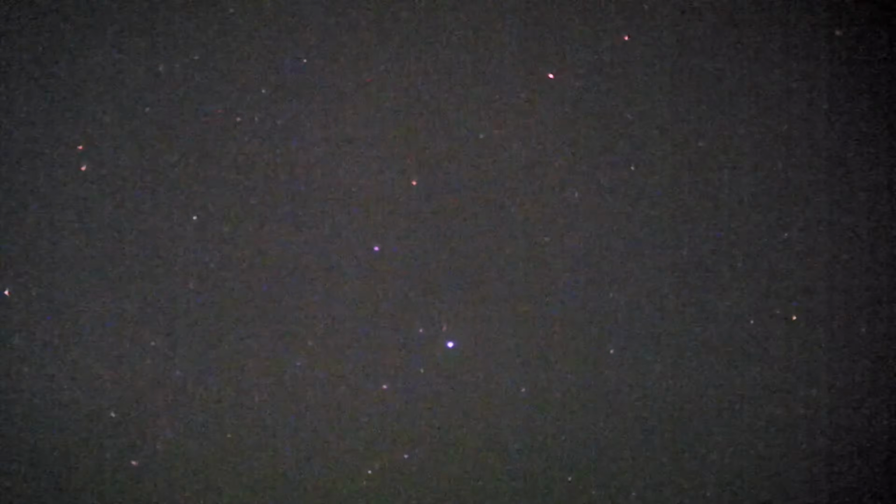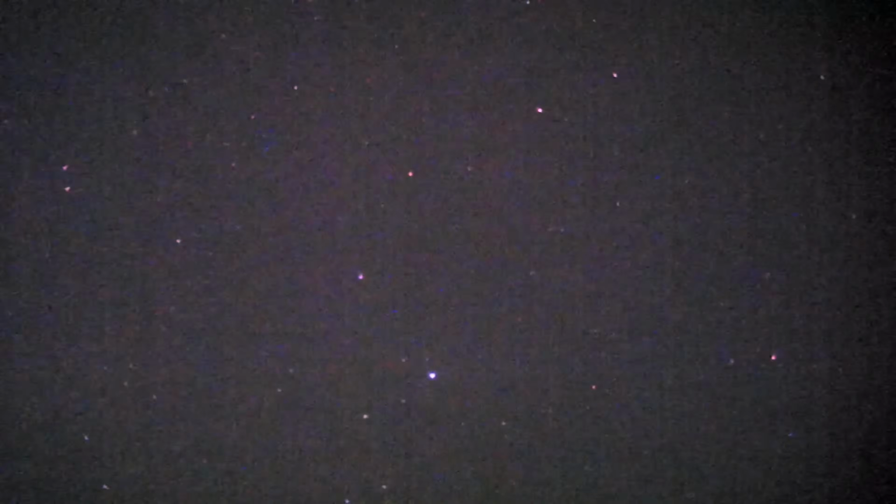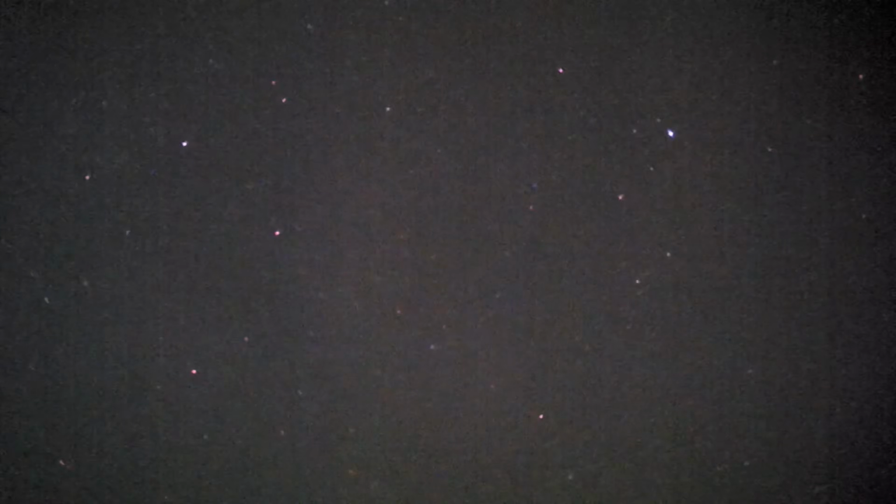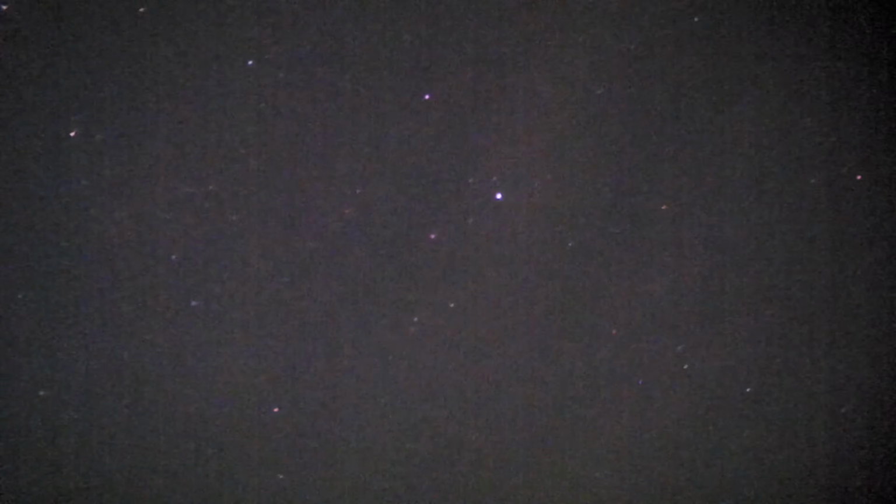Lots moving about. See two very faint lights up there moving.